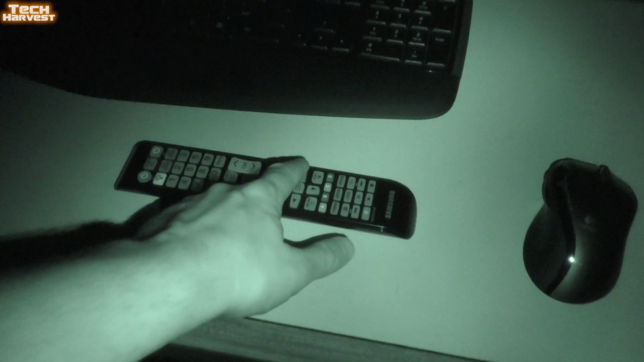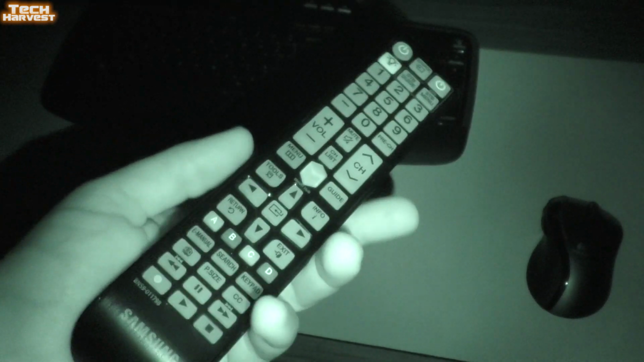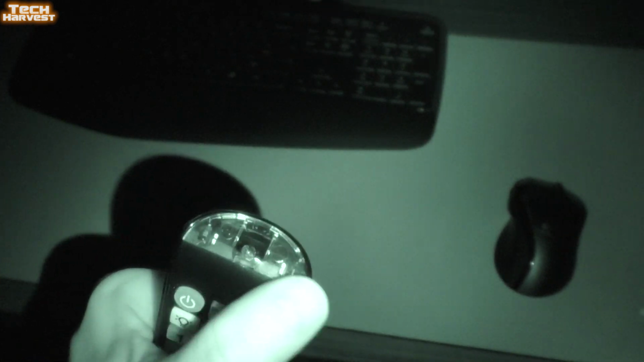And one thing that does work on infrared light is a remote. At least some remotes do. If you have a line of sight remote, it is an IR remote typically. This is my Samsung television remote, and you can actually see through here, which under normal light would be totally opaque. You wouldn't be able to see through it, but you can see through it right now with the infrared light, which is pretty interesting.